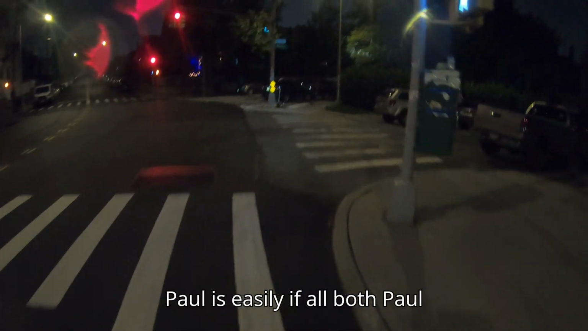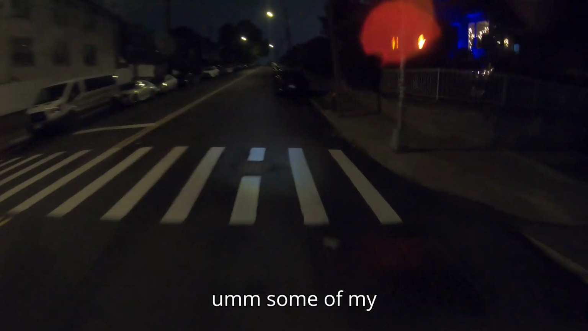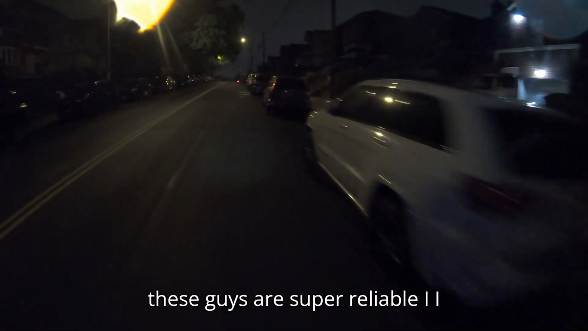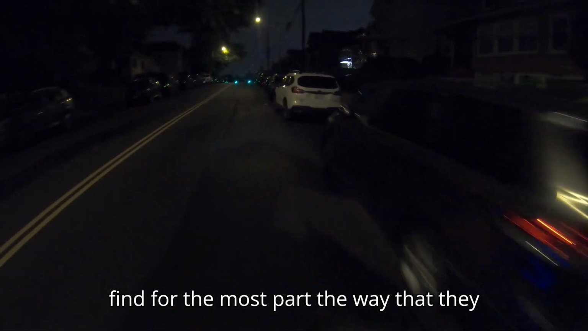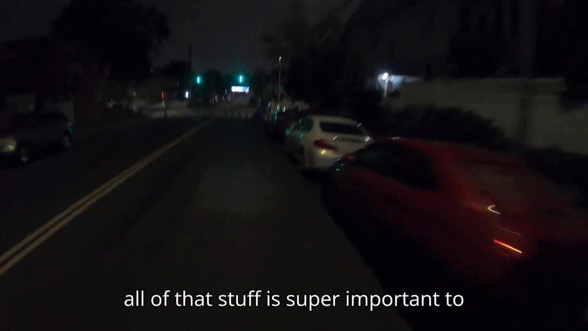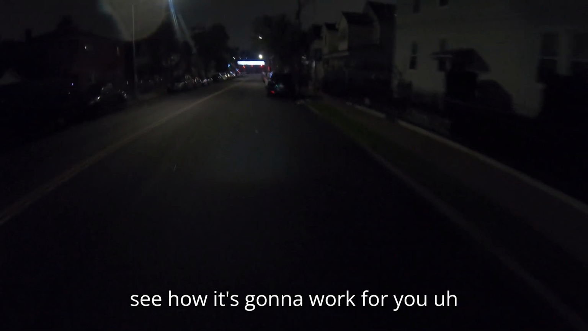Paul is easily, both Paul and Ramier, some of my favorite reviewers. Definitely RK9 Rides. These guys are super reliable. I find for the most part the way that they test their scooters, giving you real world usage and showing you what they do, nighttime, what they do in the daytime, rain, range, all of that stuff is super important to know. But like with anything, you need to check and see how it's going to work for you.